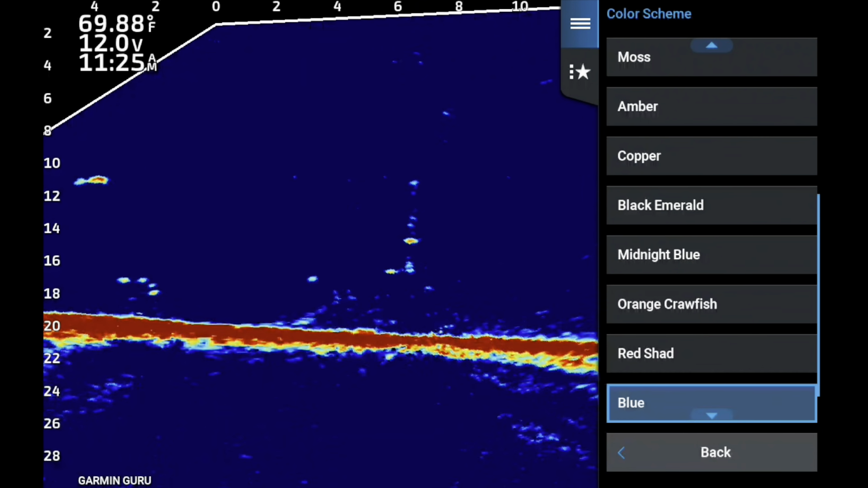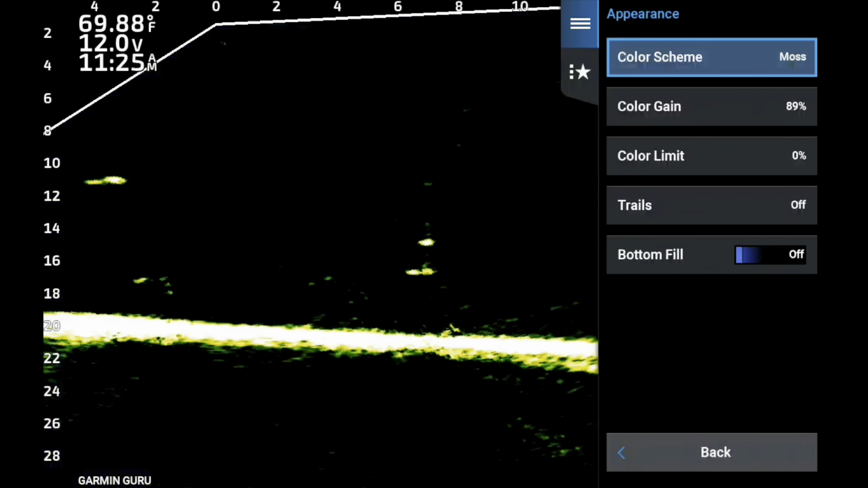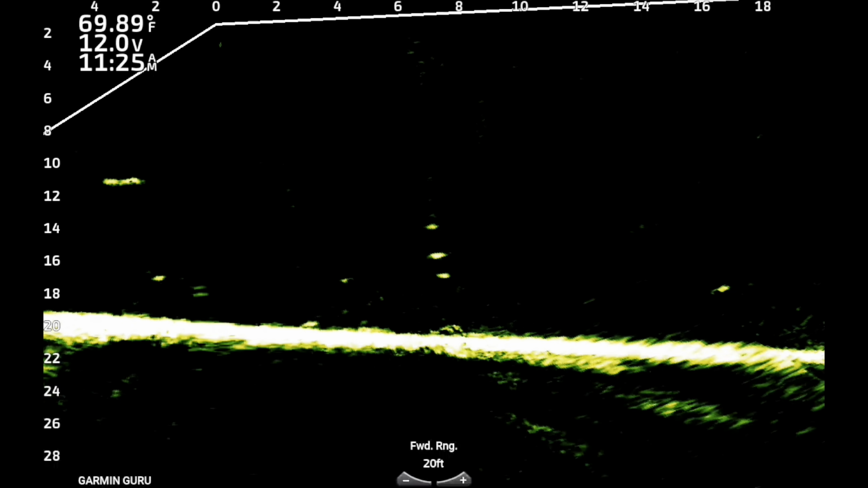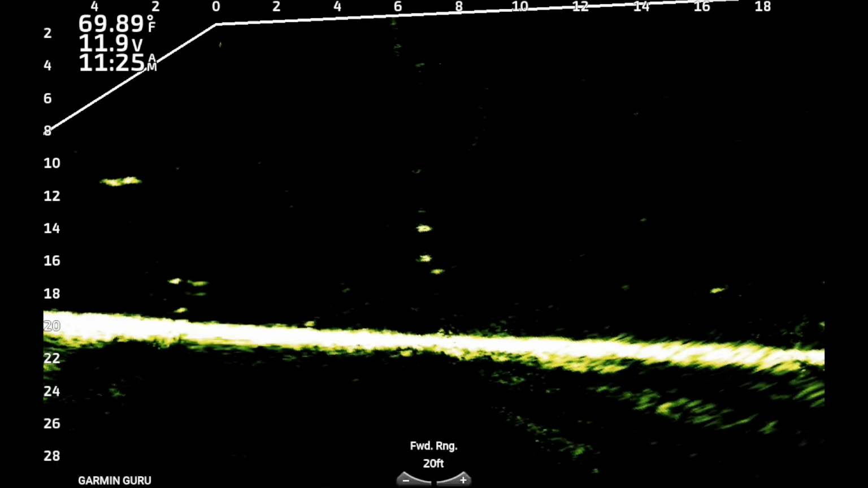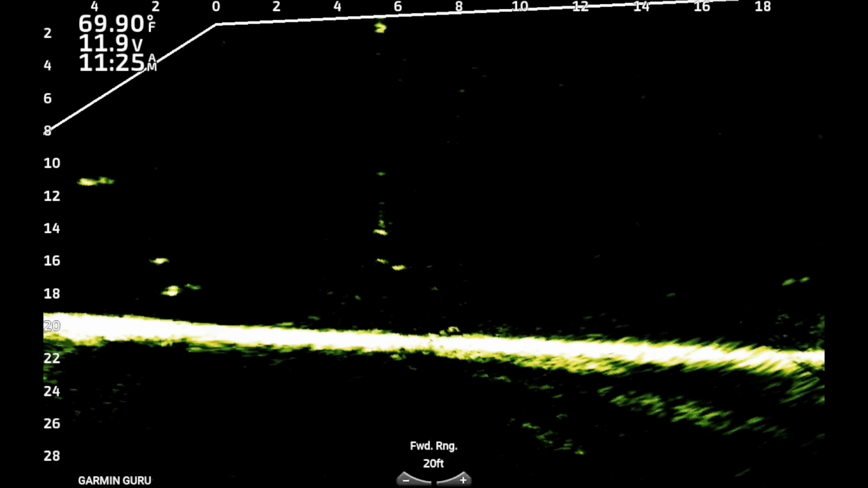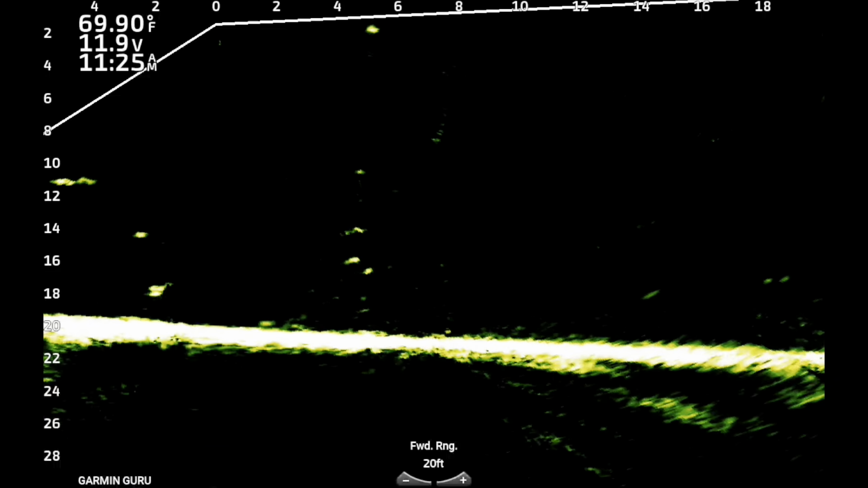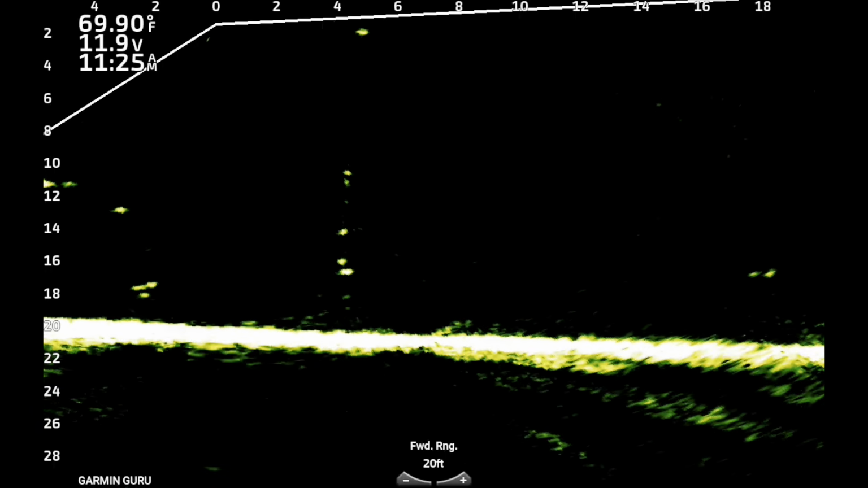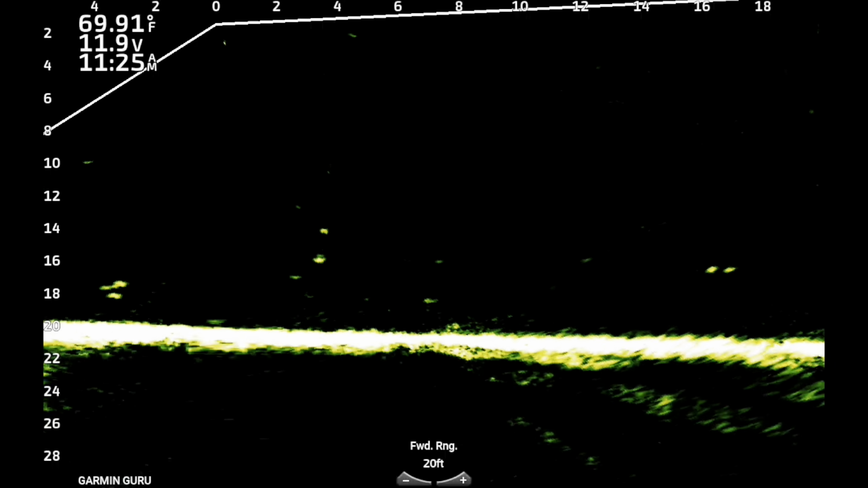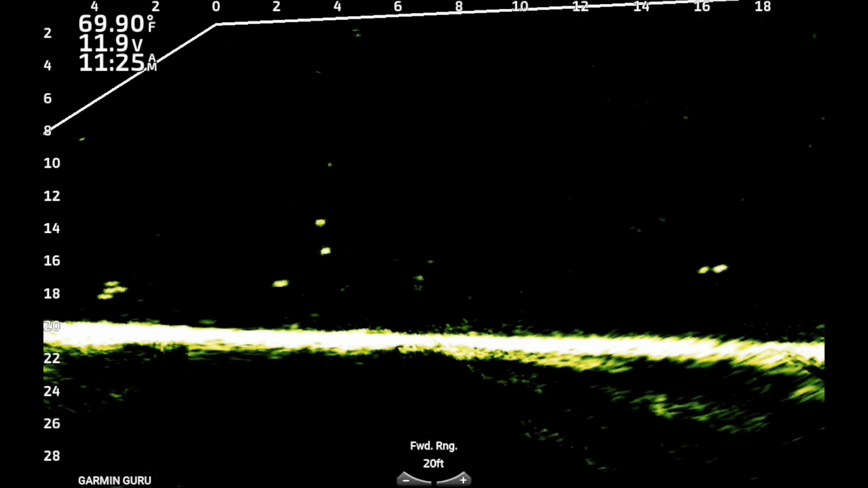It definitely has a strong return, but what you do is when you see it in moss right here, now you can really definitely see that glistening, that bright return. So what I'm seeing is definite strong returns, probably 50 to 75% larger returns than normal. I won't say double, but it's definitely larger. So that's a great thing.